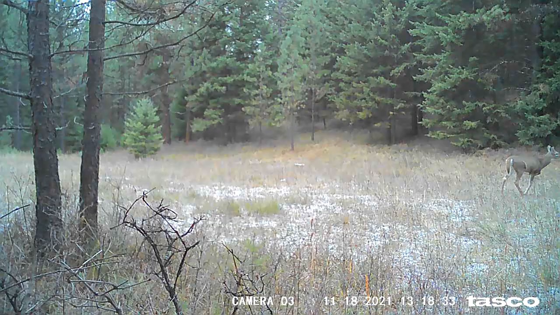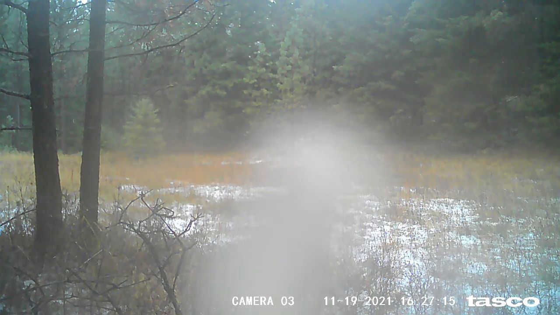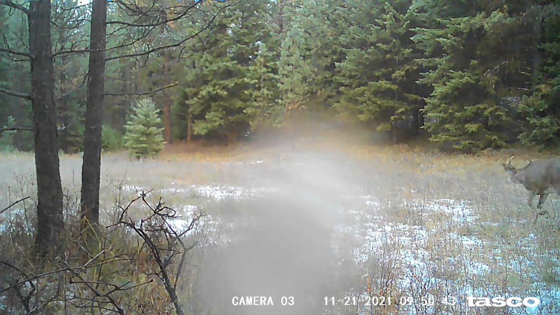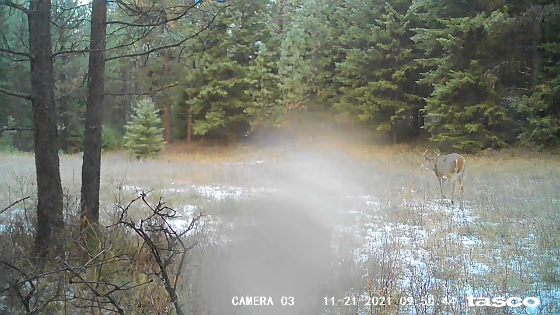This is a little spike, just walking around the meadow, not chasing does or anything. And that's a decent deer. And you'll also, as the video goes on, pay attention how their necks start to swell up too from the rut. This is cool. Doe just walking past, and I actually slowed the footage down because he only pops out at the last second, but there is a buck following her. You see his nose is straight forward. He's following her scent.